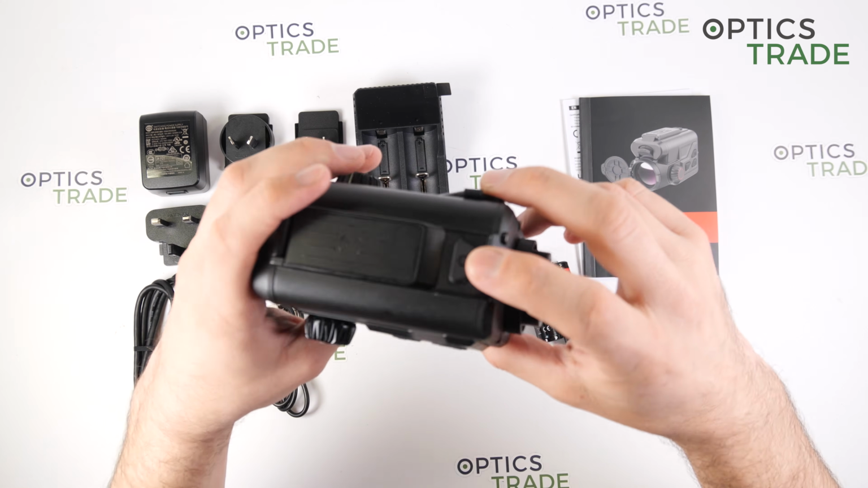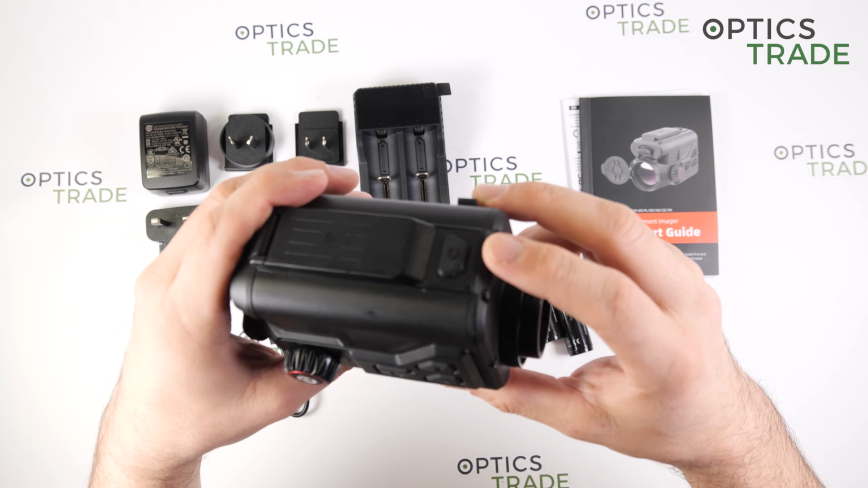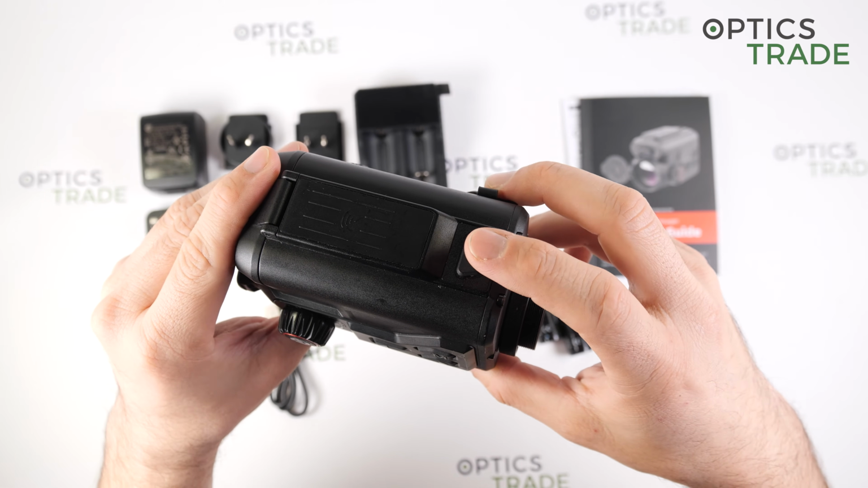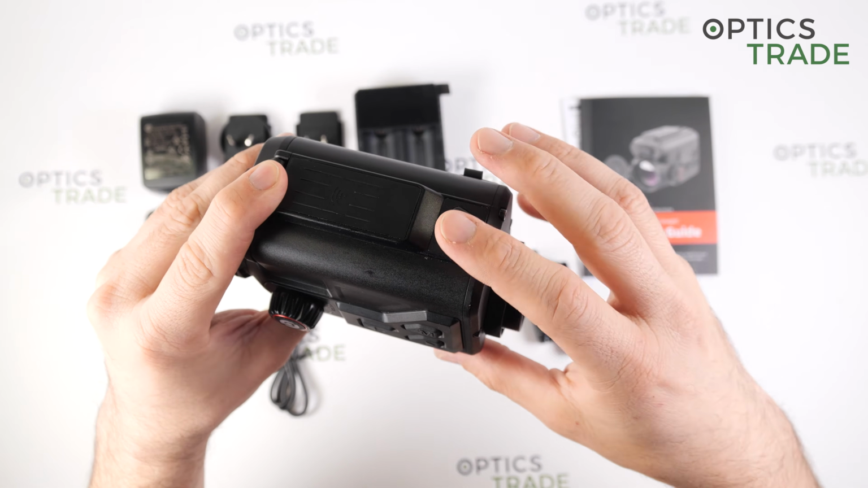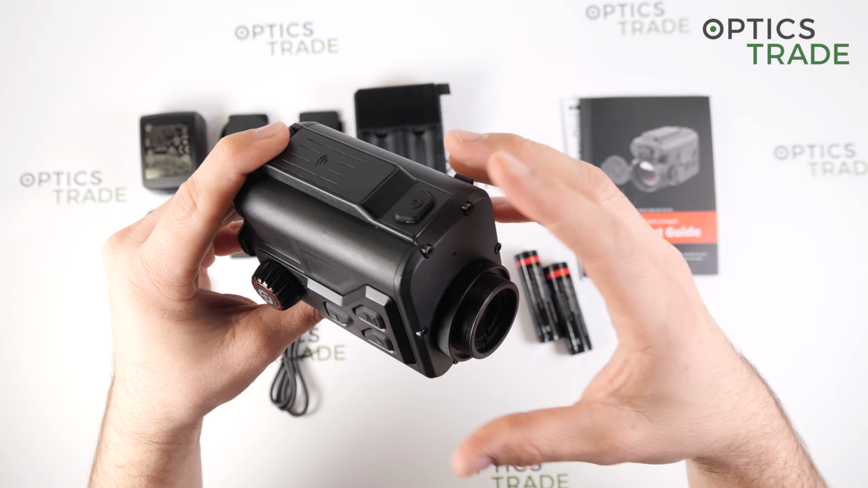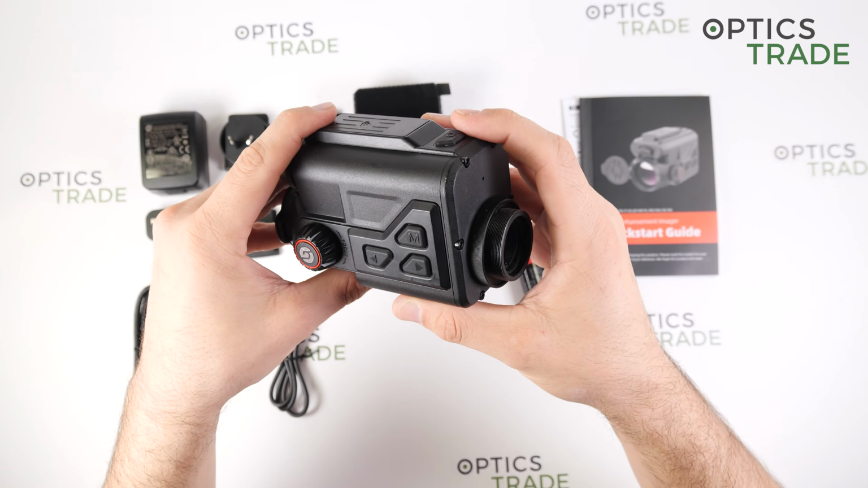Then on top, as I said, is the on and off button if you hold it. With a short press it is the calibration, and with just 2 or 3 seconds, if you hold the button, you enter the sleep mode for the device, so it is always ready if you need to turn it on quickly.